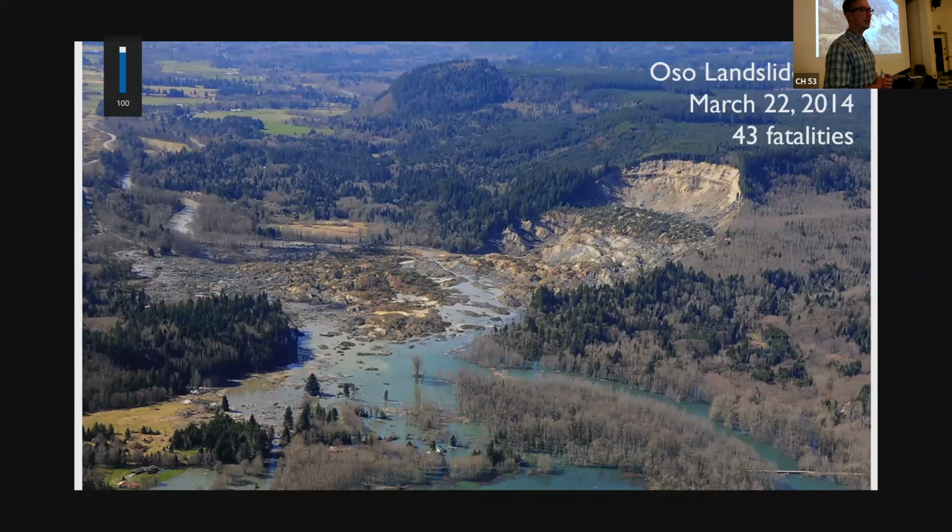And it was literally impossible to escape or to outrun this. Created a dam upstream that was subsequently cut with some help from some excavation that allowed it to not breach and create another catastrophe in the wake of that. The challenge, though, is this a singular event? Is this something that was anomalous or uncommon in this area?